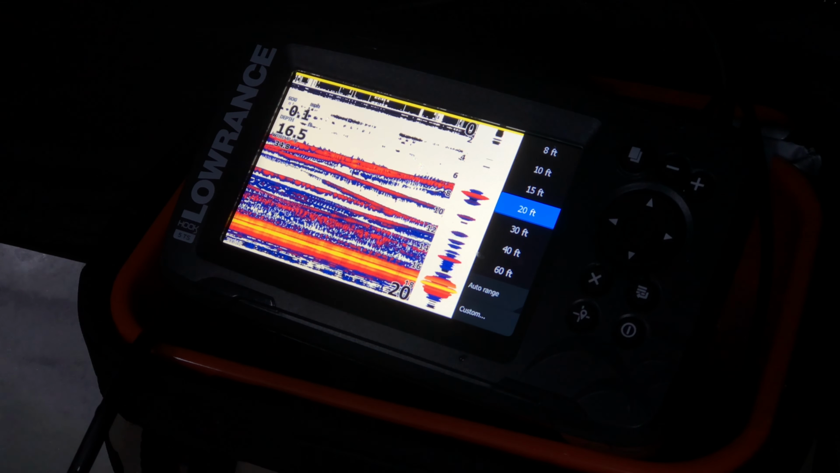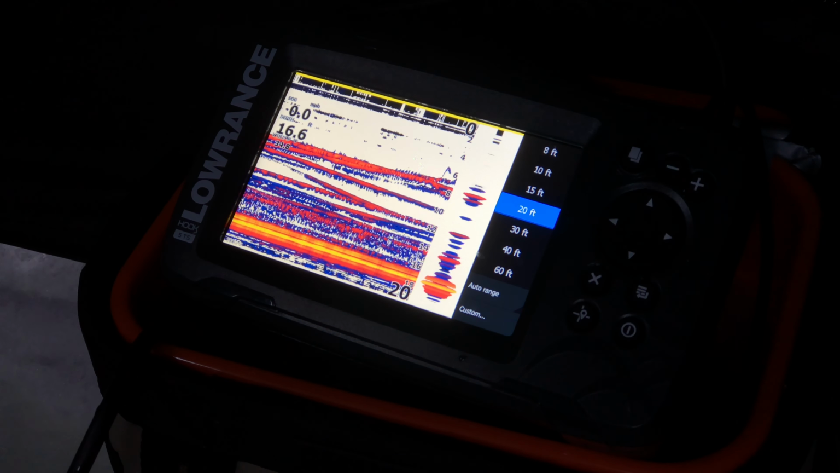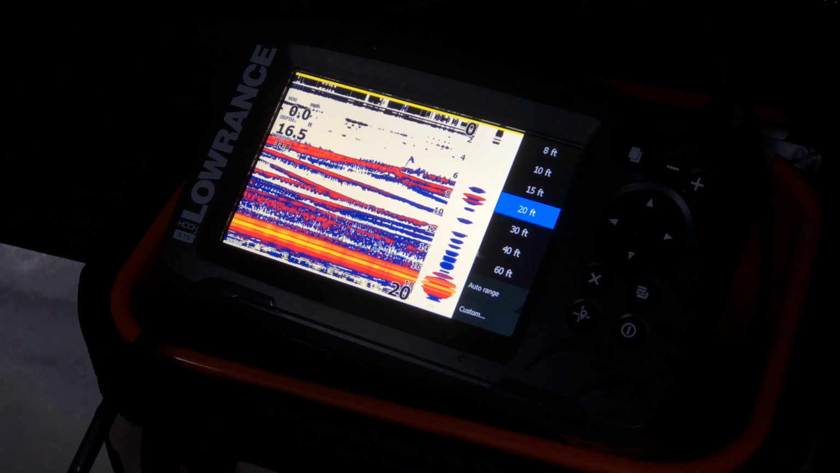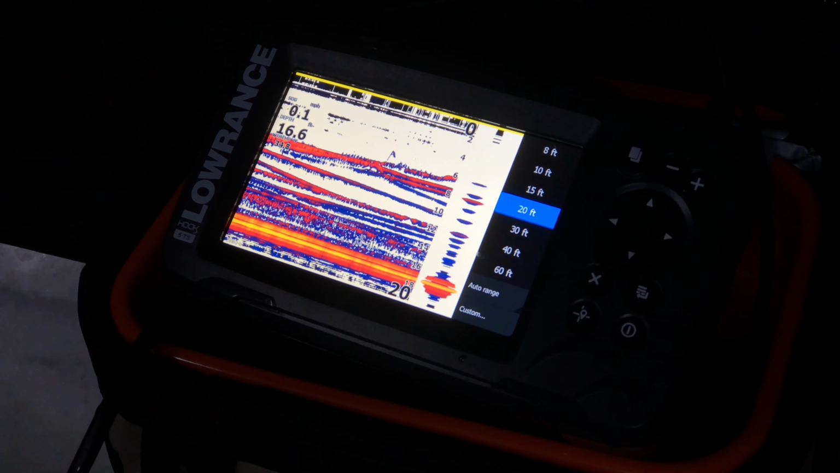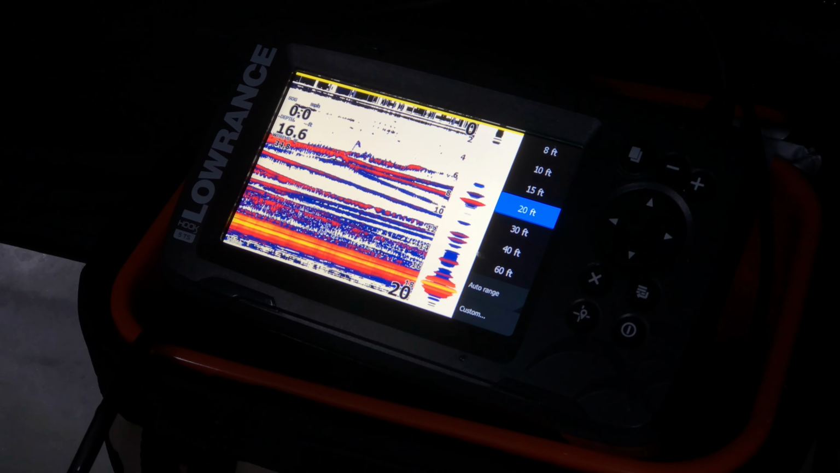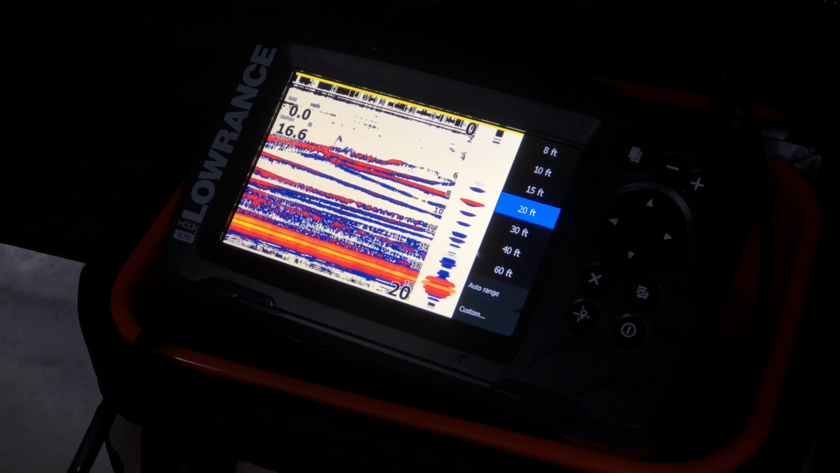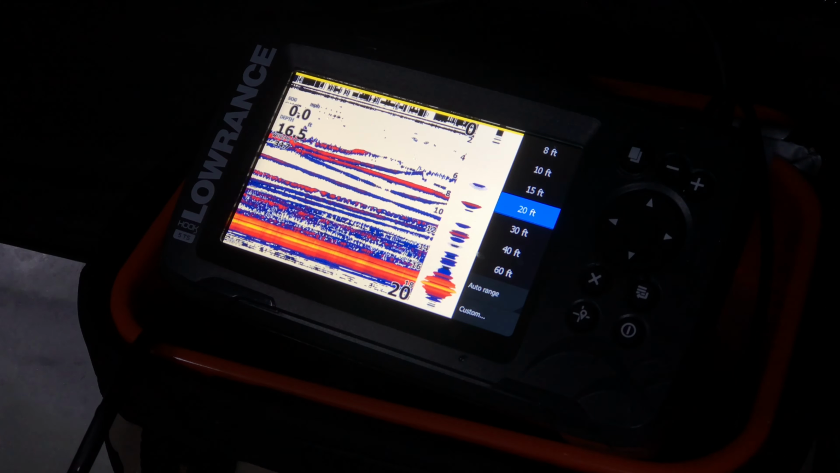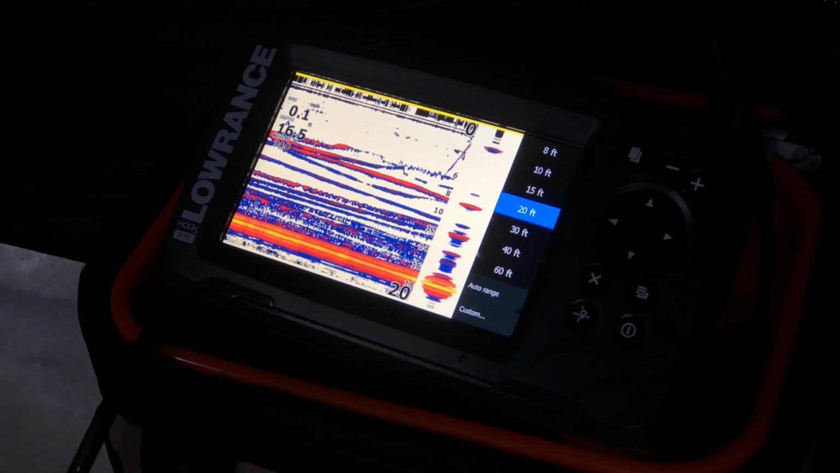Take it, come on. Oh, a little nibble. Probably just some tiny fish, but hey, we're getting some nibbles. We're getting some nibbles. All right, bring it up. Bring it up.